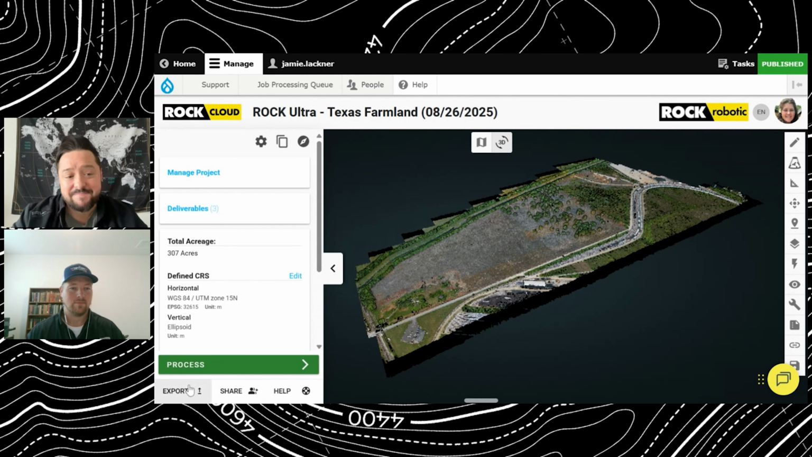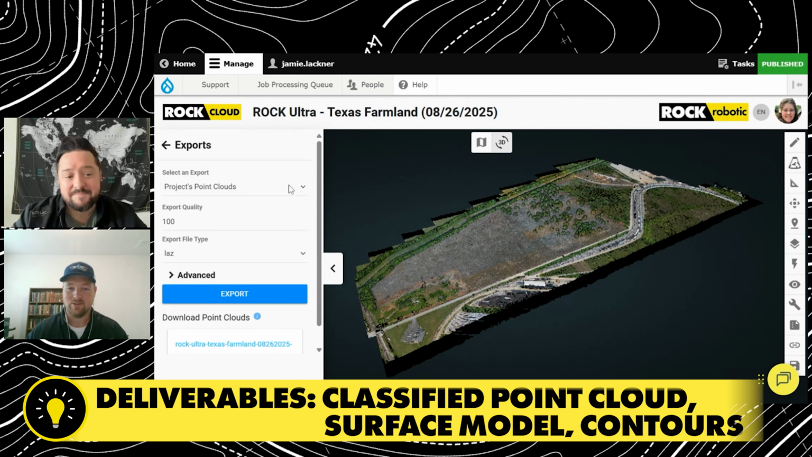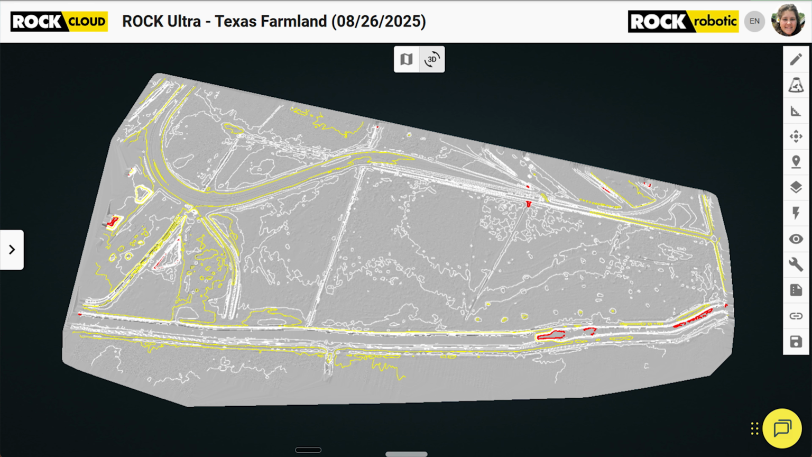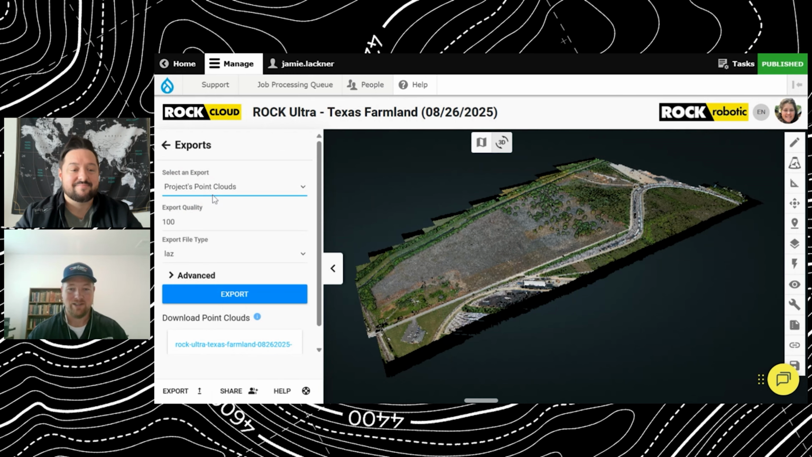Drew, let's talk about the deliverables. Yeah, on this project in particular, this is a surveyor that has done LiDAR in the past. And so they wanted a ground classified point cloud. They were actually going to put their topo shots in it and derive their own surfaces. Now, of course, I automatically provide a surface and contours. And as you know, that's the standard deliverables with ROCK Surveyor.